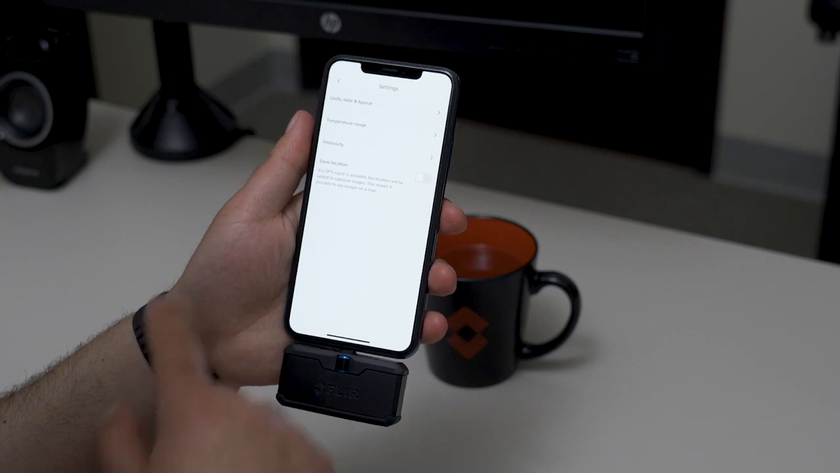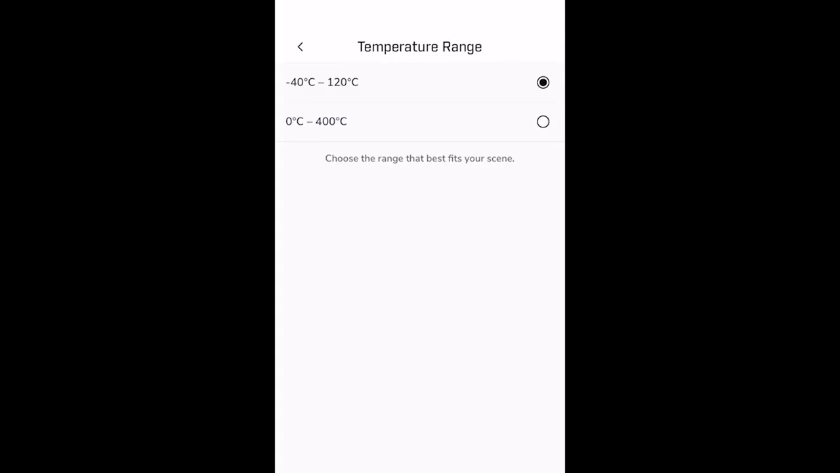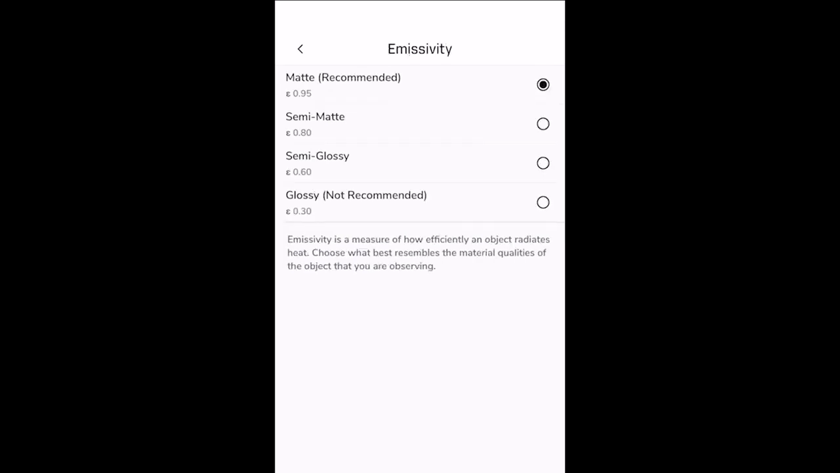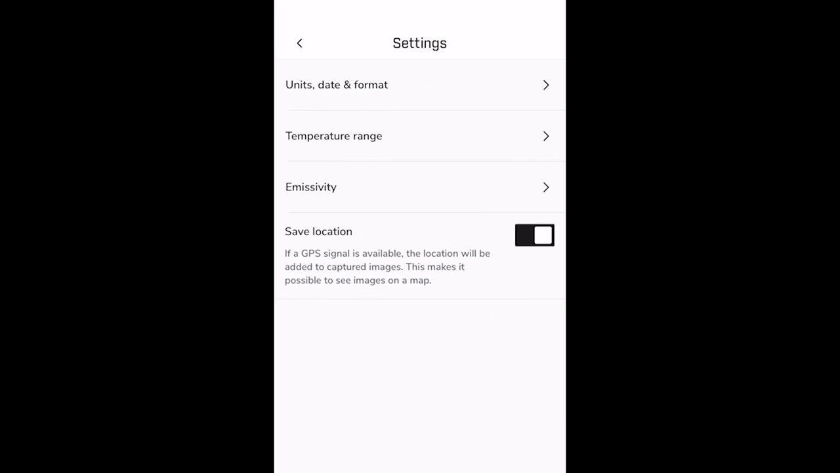With compatible FLIR ONEs, you're able to also toggle temperature range into a high gain mode. So for example, I can switch from 0 to 400 degrees Celsius. The app also allows you to change to different preset emissivities. And finally, you're able to toggle whether or not you want to save location to your thermal image's metadata.